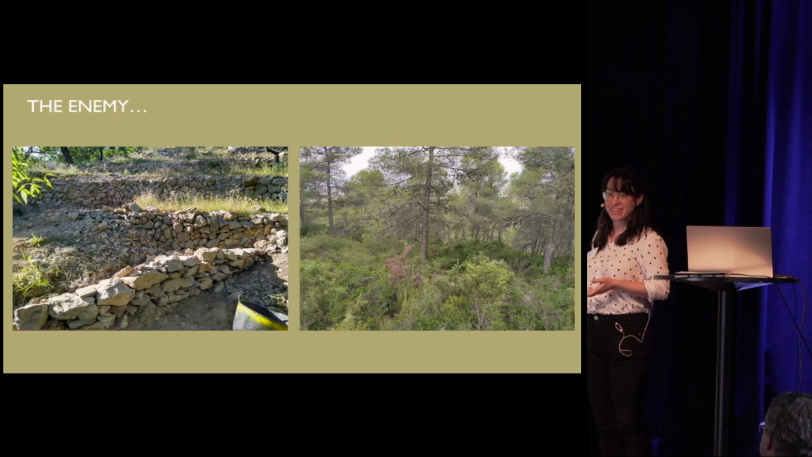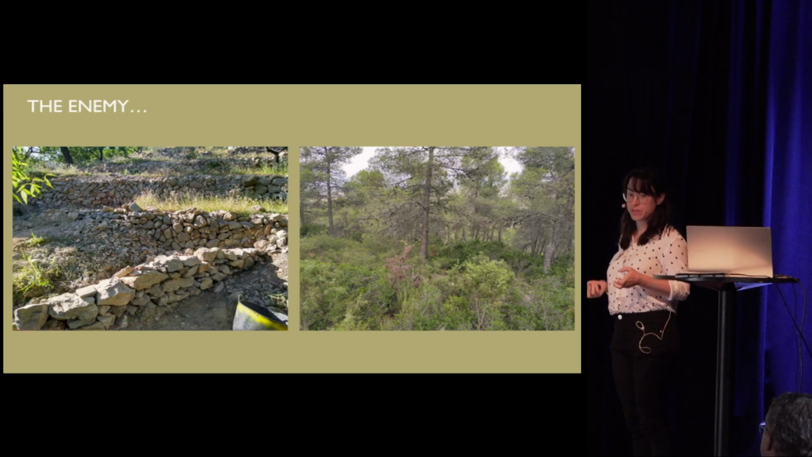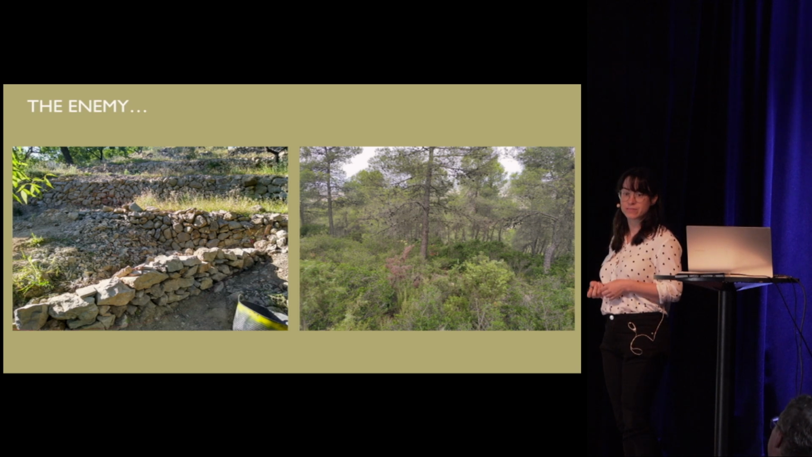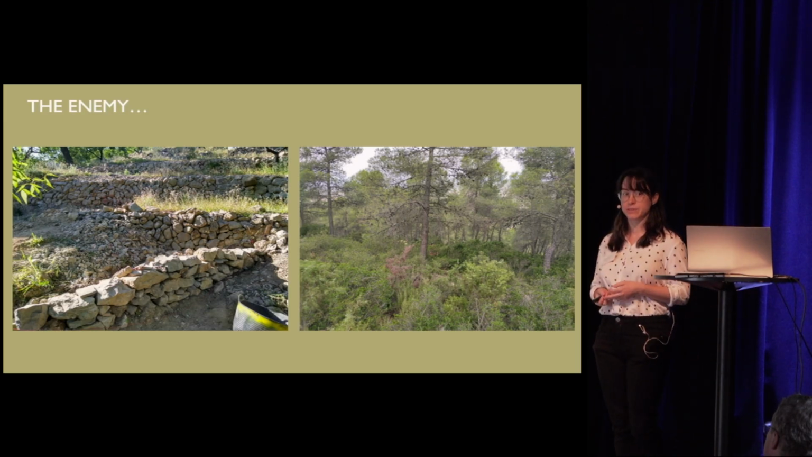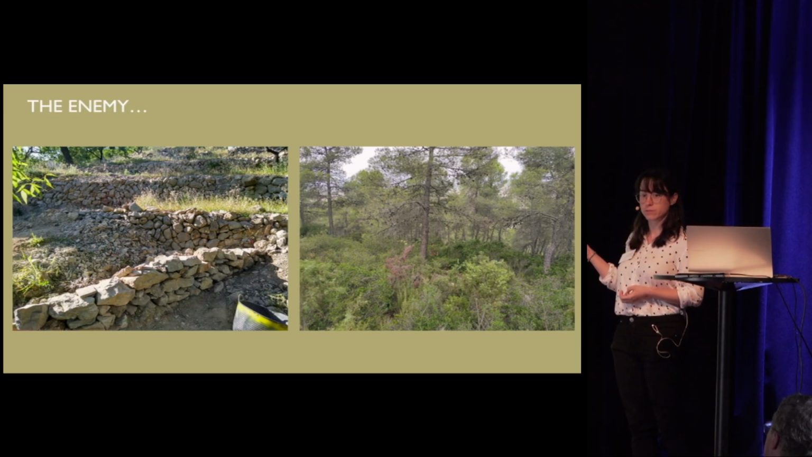Here I have the enemy in Valencia, which is the very dense Mediterranean maquis vegetation, mostly pine trees and very low dense shrubs, which can make the terrain analysis very complicated, probably even for drone-based LiDAR. And we also have a very intense anthropic modification of the landscape. For instance, in Valencia we have many terraced slopes, dry stone, that can cover whole mountains.